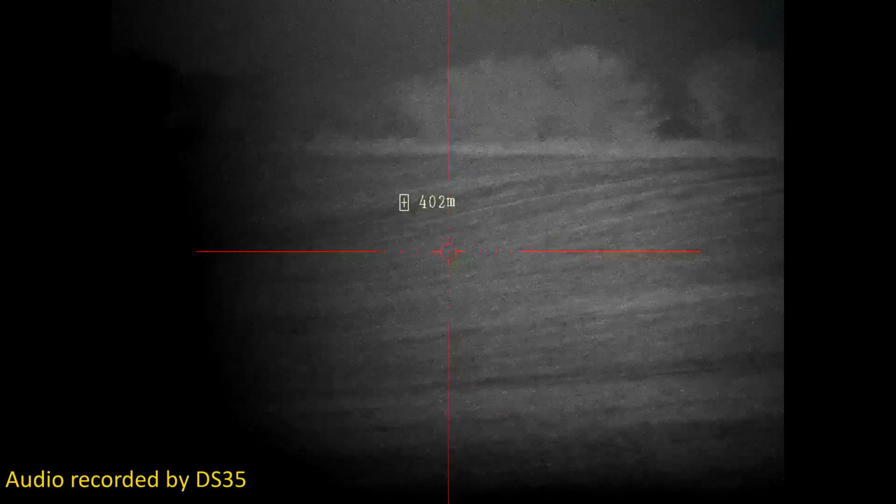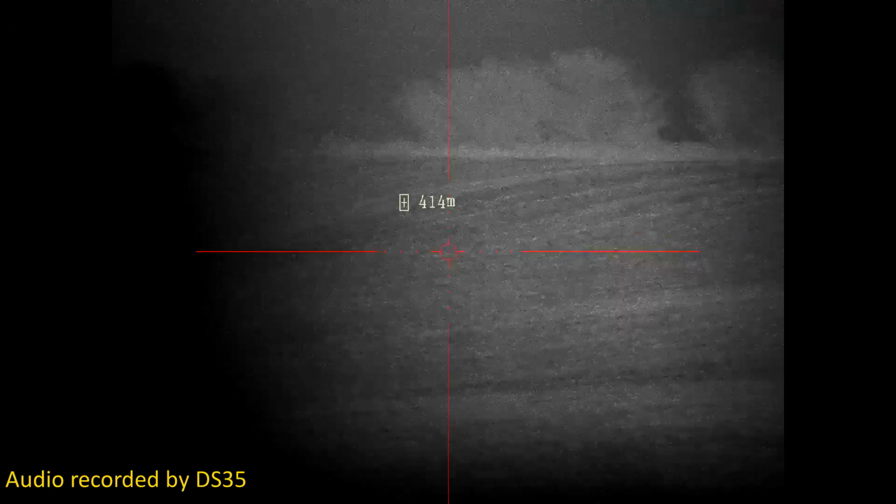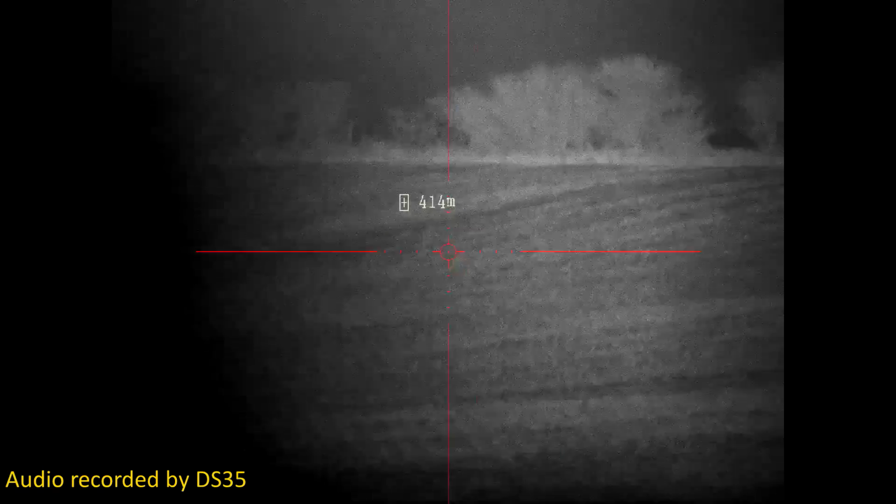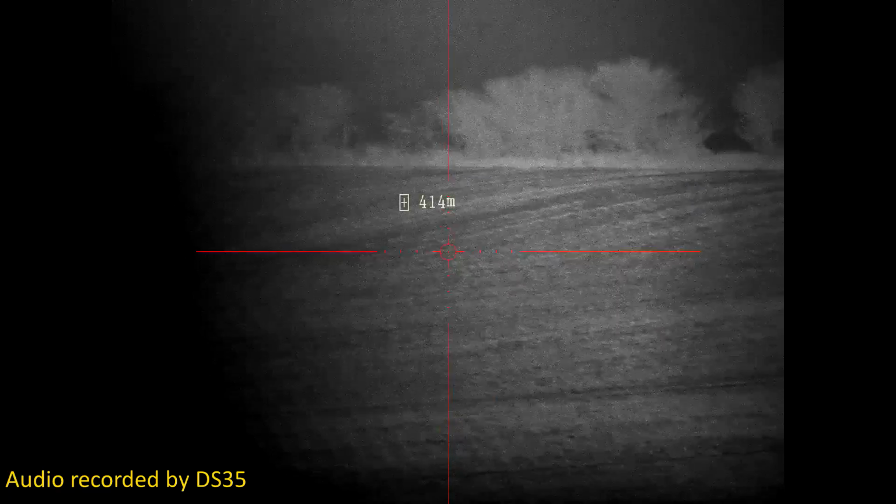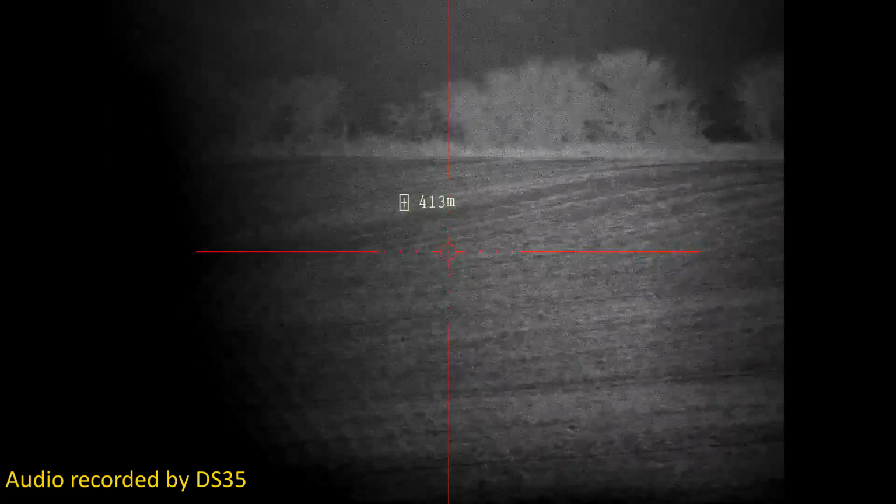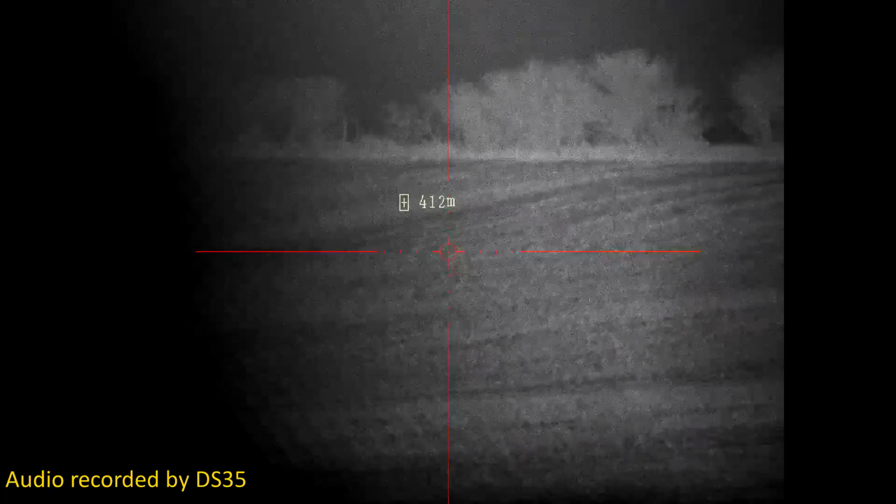400 meters. Now check the IR on level 2, then level 3, not much difference there, which I didn't expect, and then IR off.